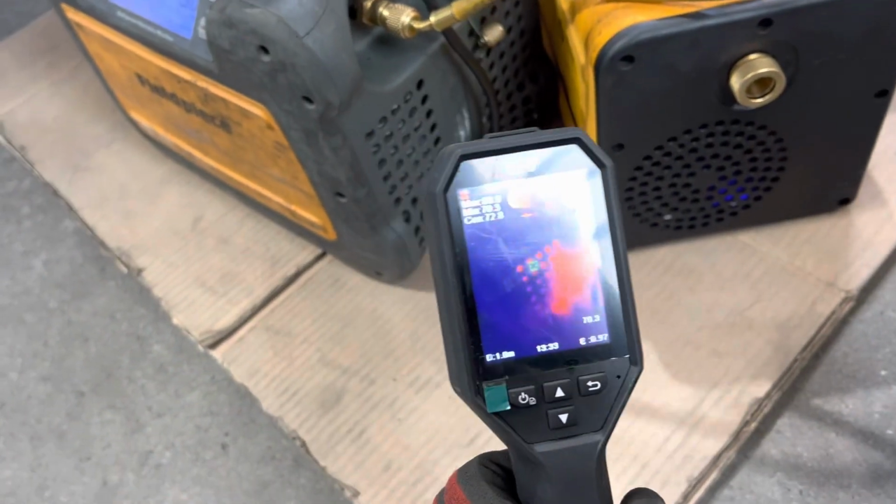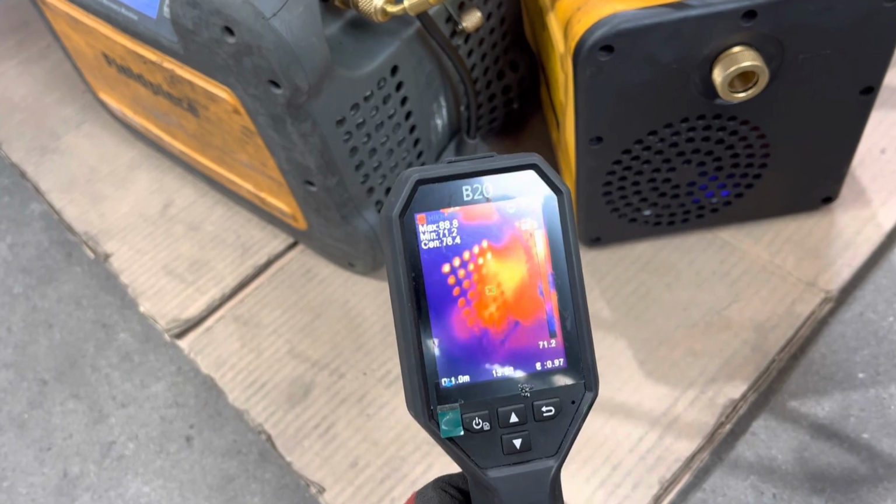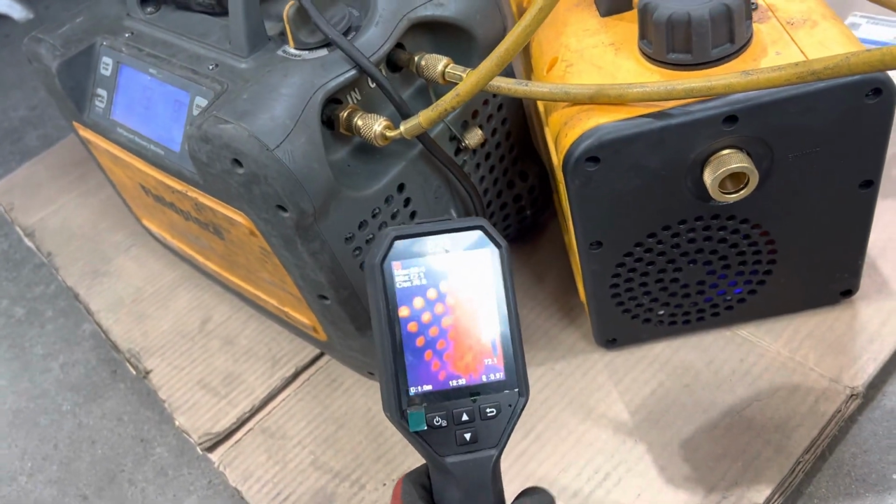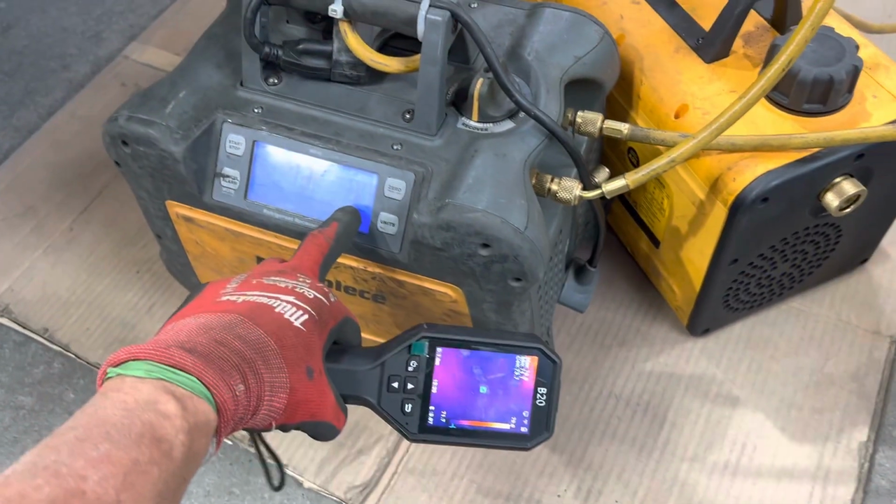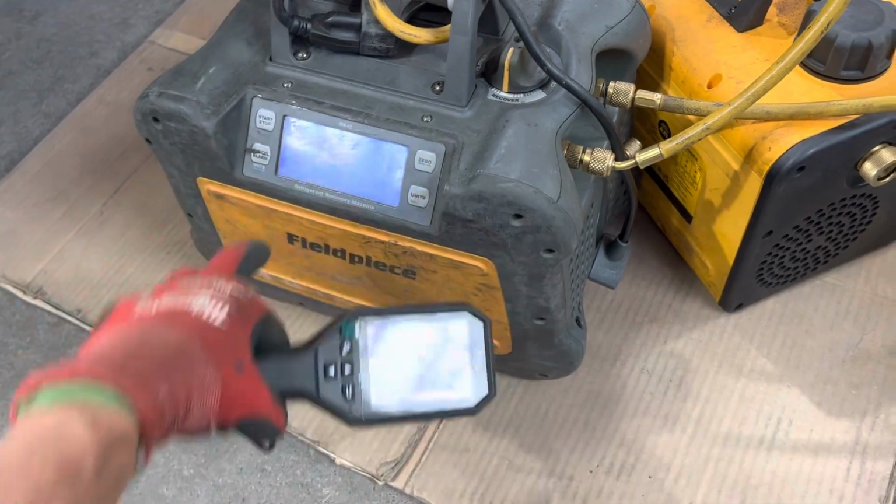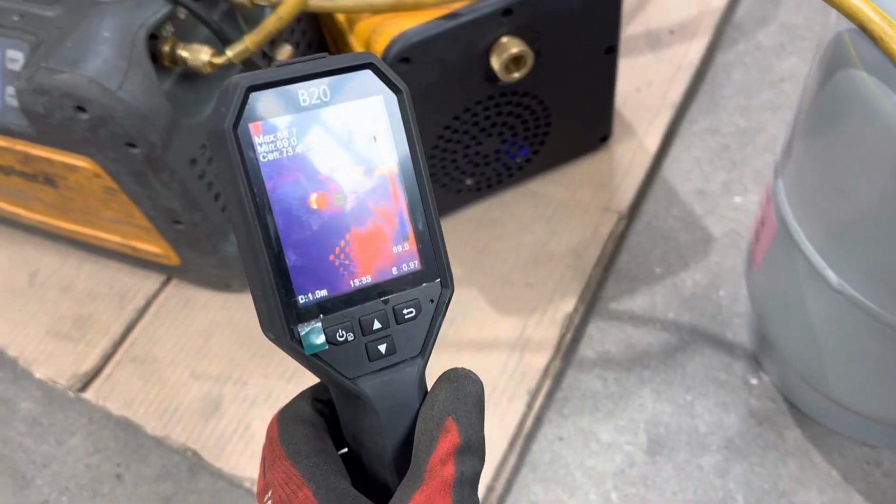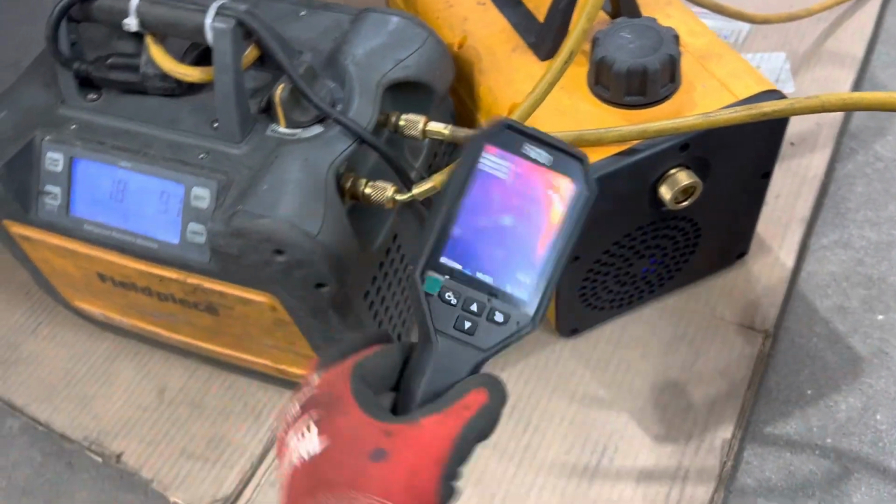We come over here, you could see the hot condenser inside the AC. And you see the fins in there? So that's the condenser you can see back there. And pressure temperature relationship, this is R134. So you actually see the lines are getting hot.